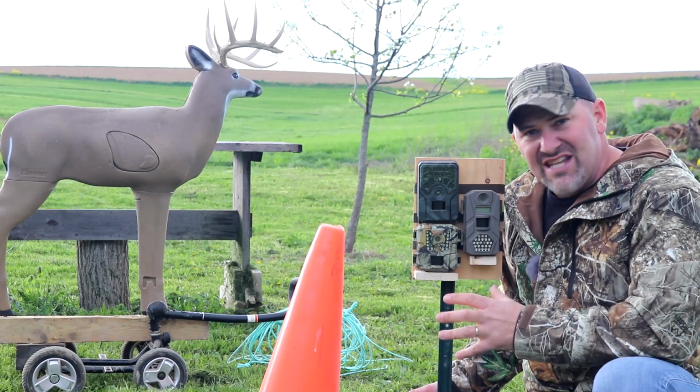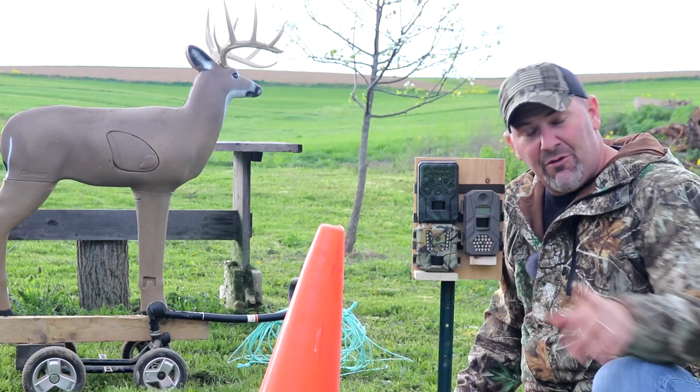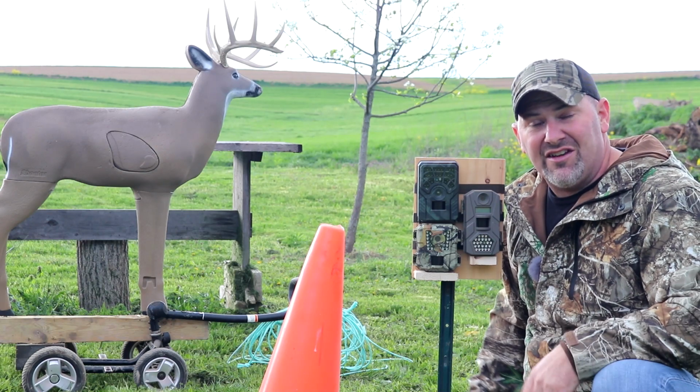So I think I have all the settings correct. We're going to set up our cone at 15 feet to start with, and we're going to start pulling this deer decoy in front of the trail cameras.